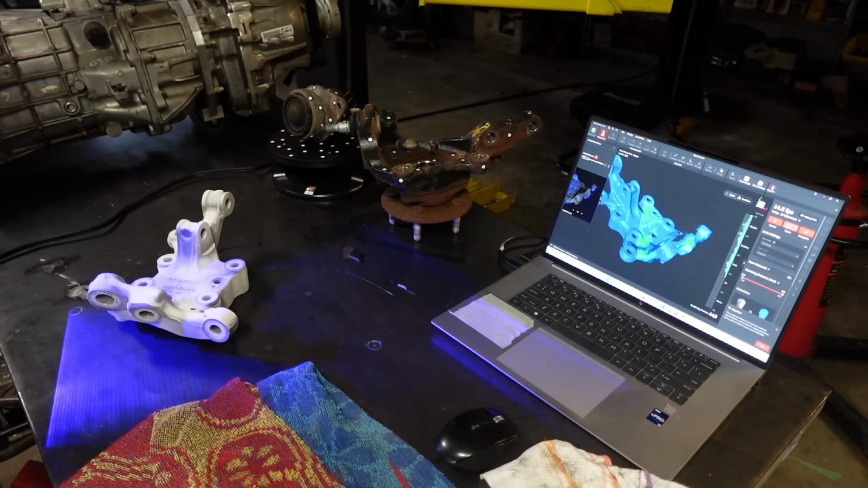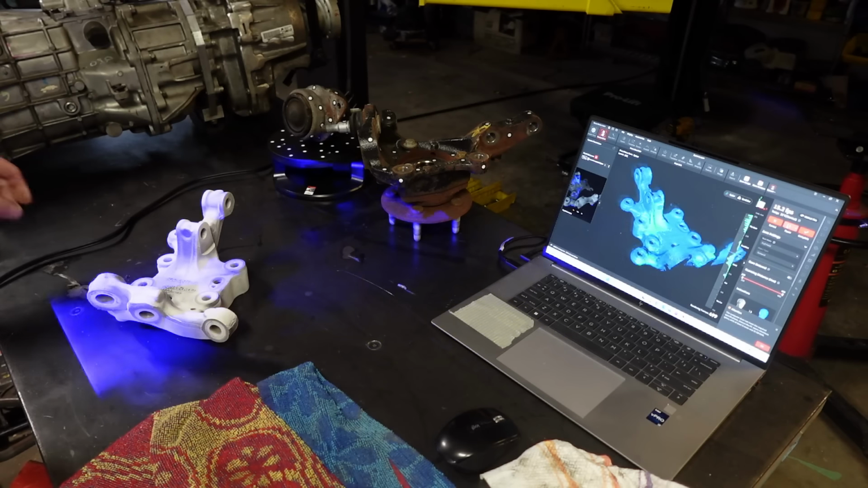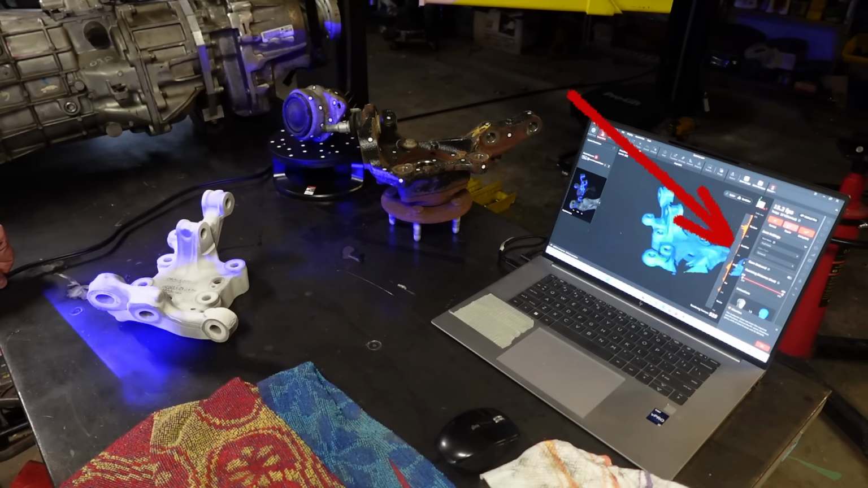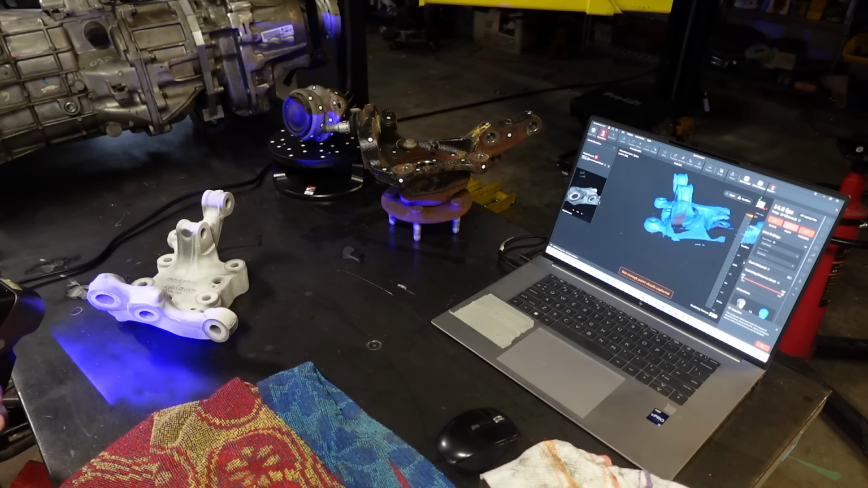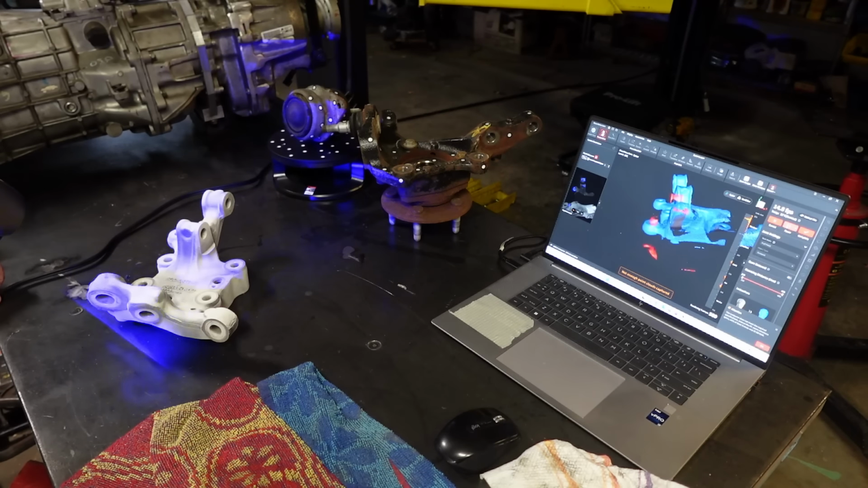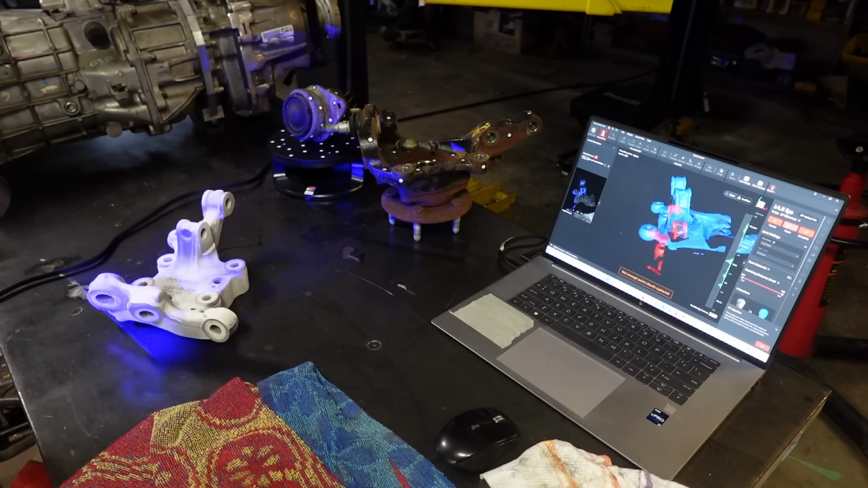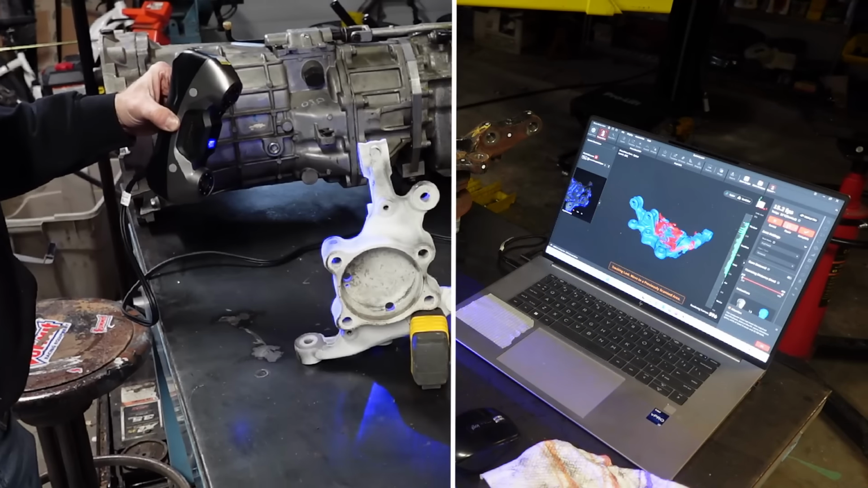You have to be a little more careful and once again use that little bar on the side of the screen to help you keep the right distance so that it can track and not lose position while you're trying to scan the part. But in general, even if it lost tracking, it would recover once you got it back into a good position. As you can see right there, how it just snapped back into position.